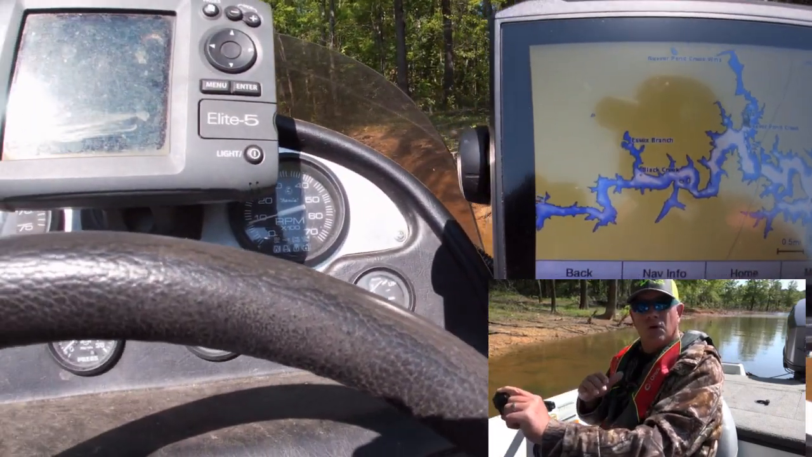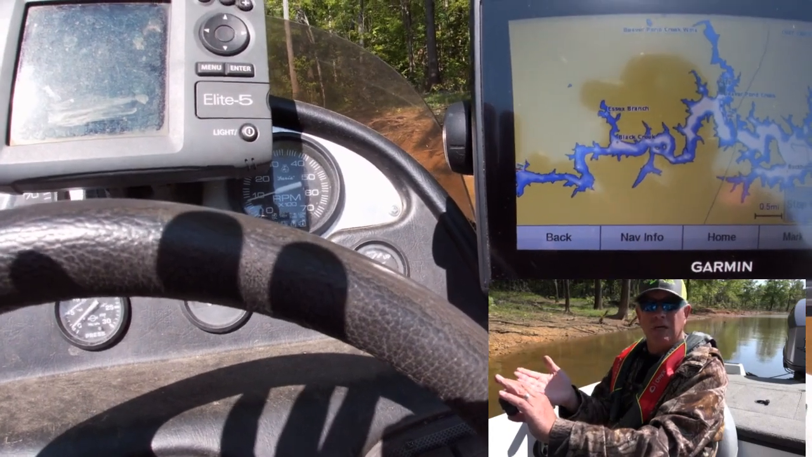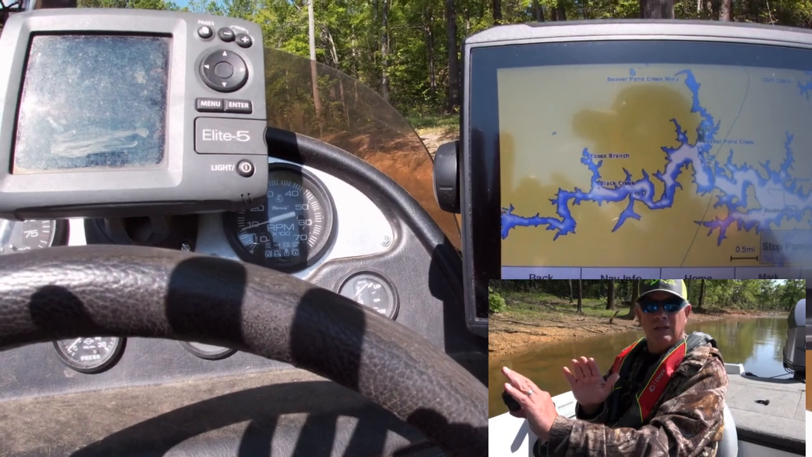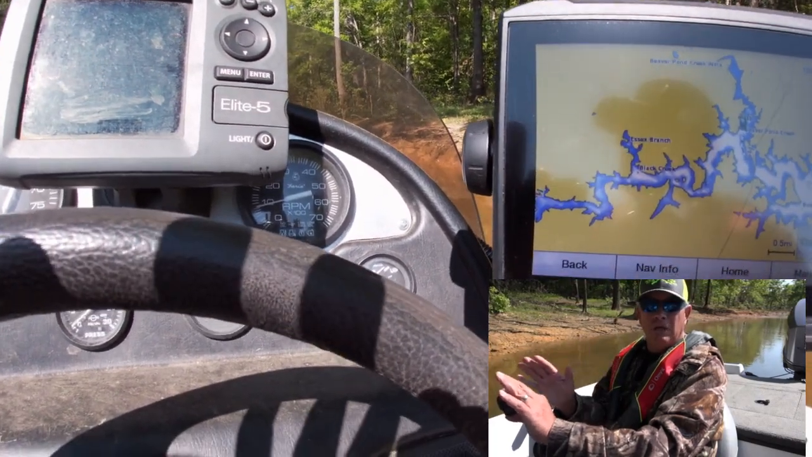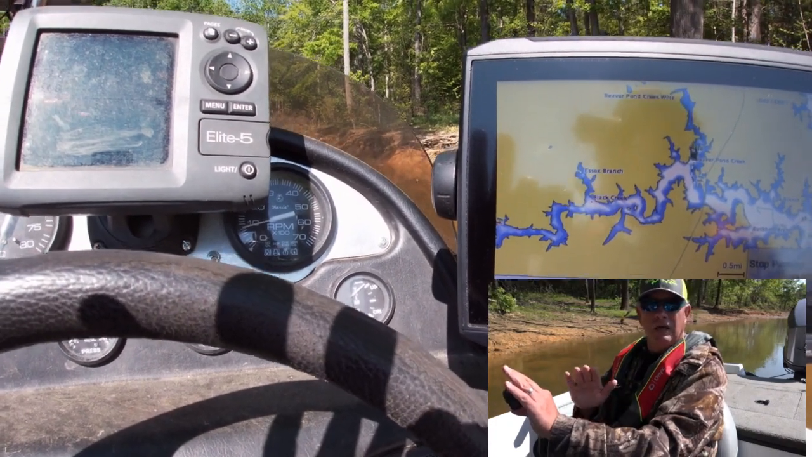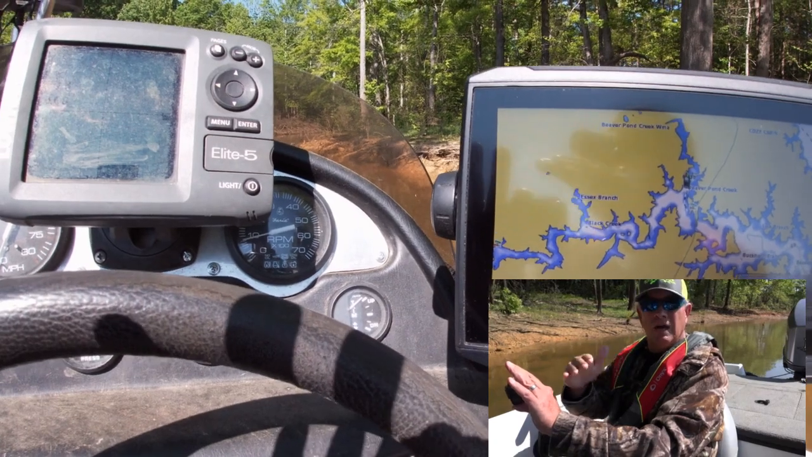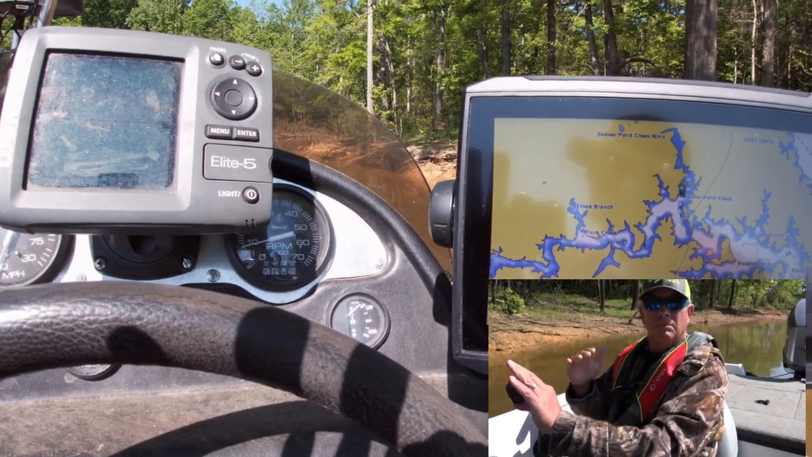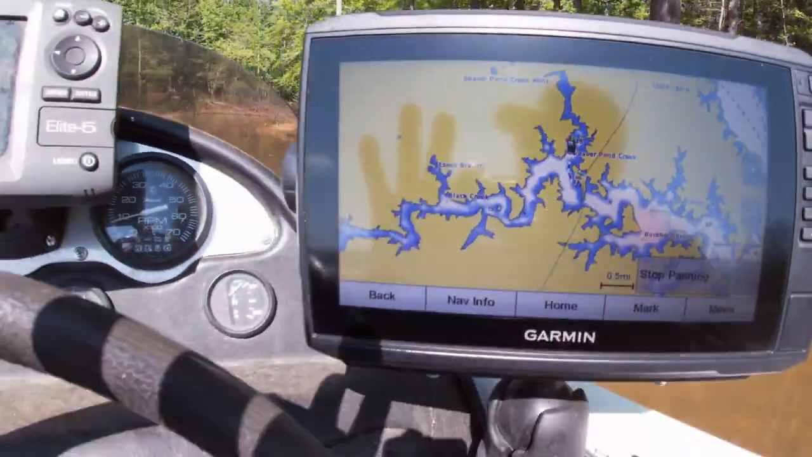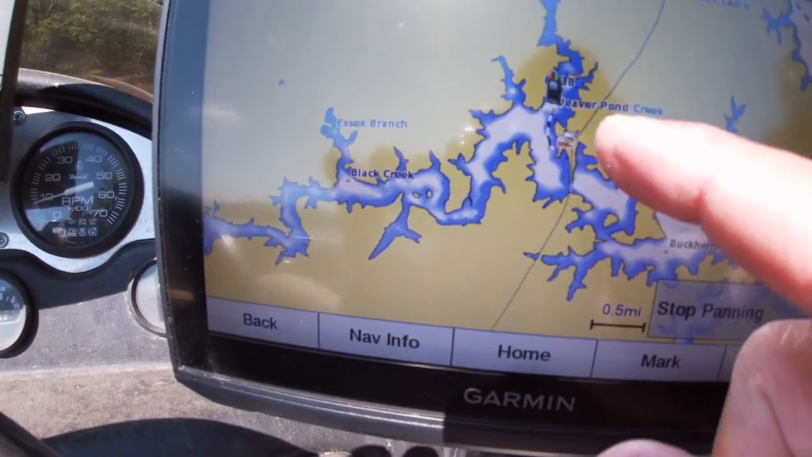So as a fisherman coming to a new spot, finding fish on any particular body of water, don't try to do too much on the day that you come to fish. Of course, we could ride all day long and look for fish and never really fish, just find new areas. But as we find spots, we'll mark them and come back and fish them. So my plan for the day is to fish this creek arm here.